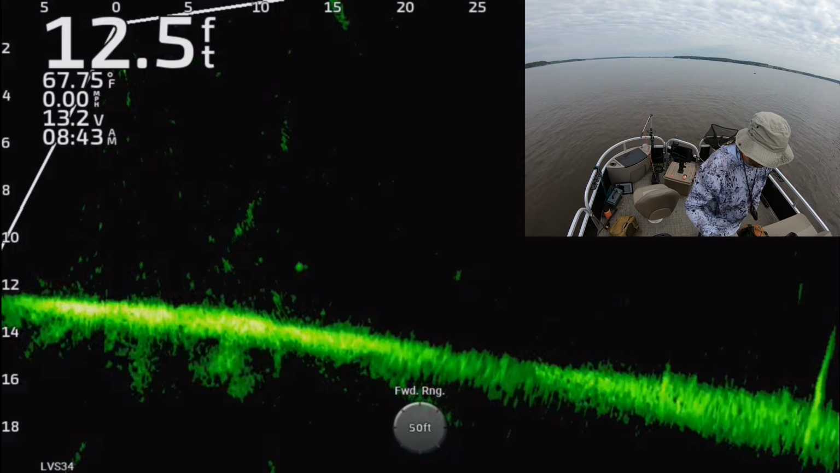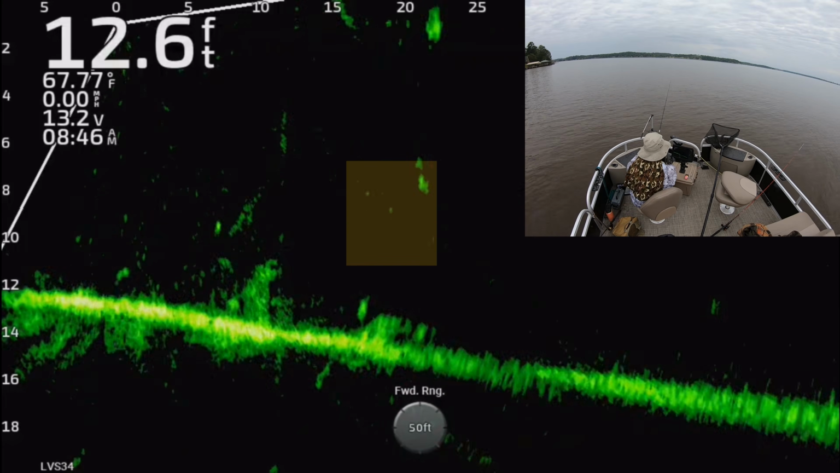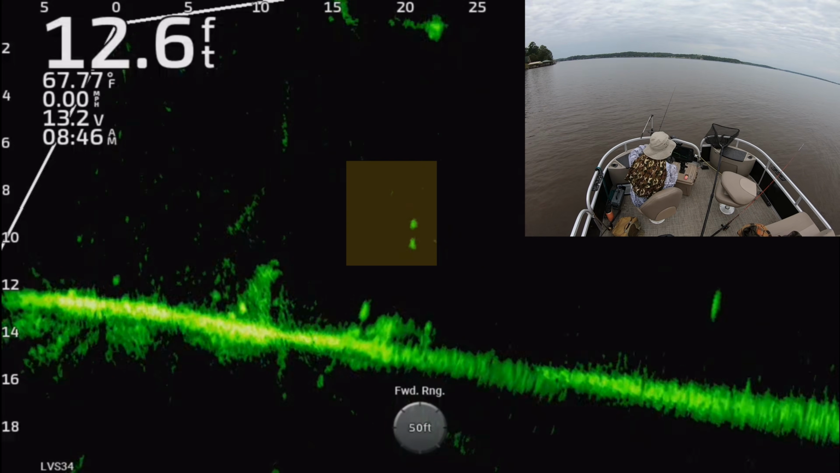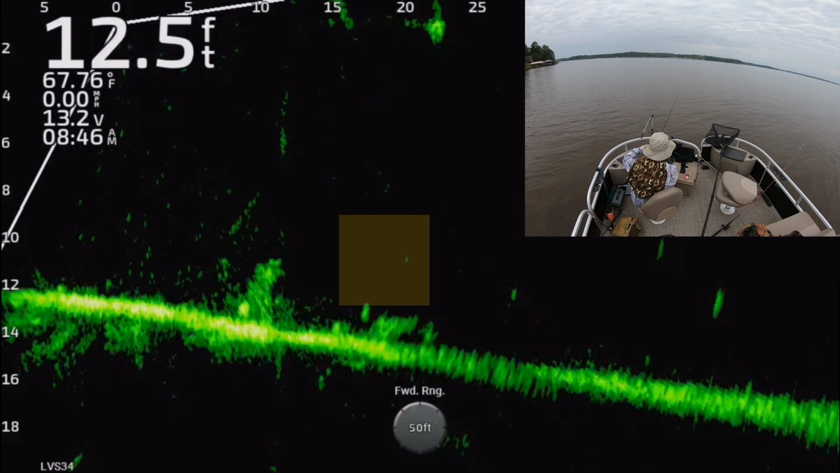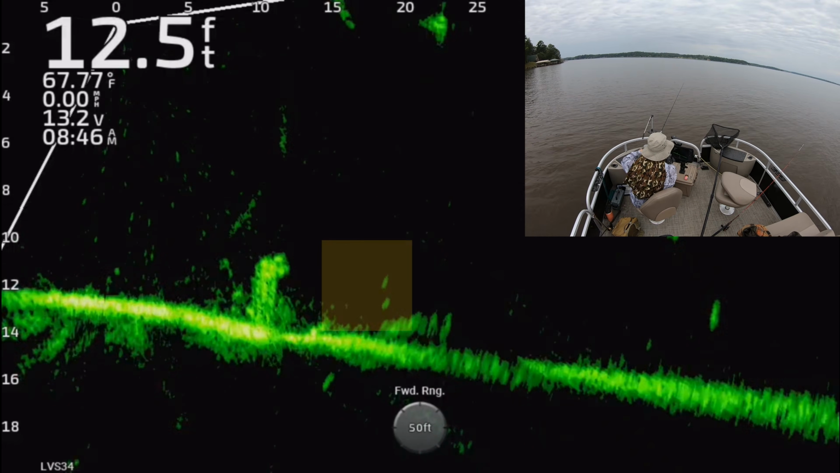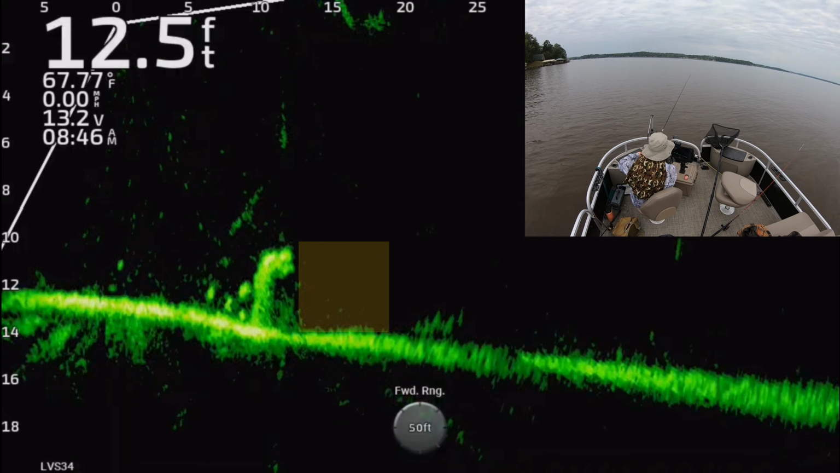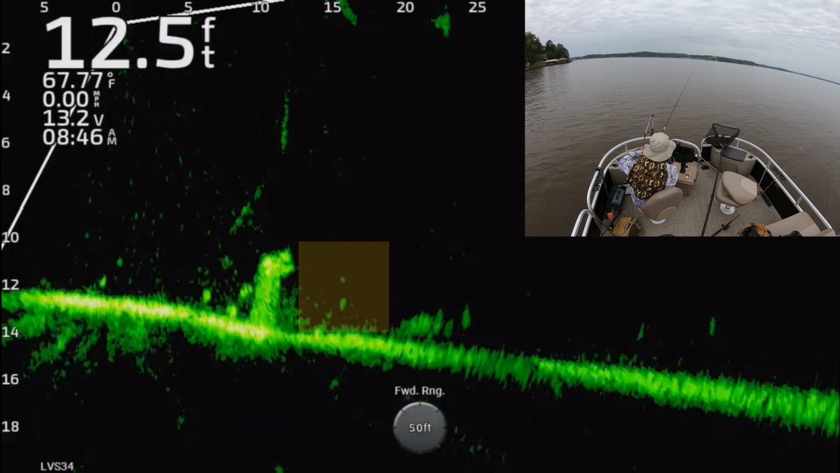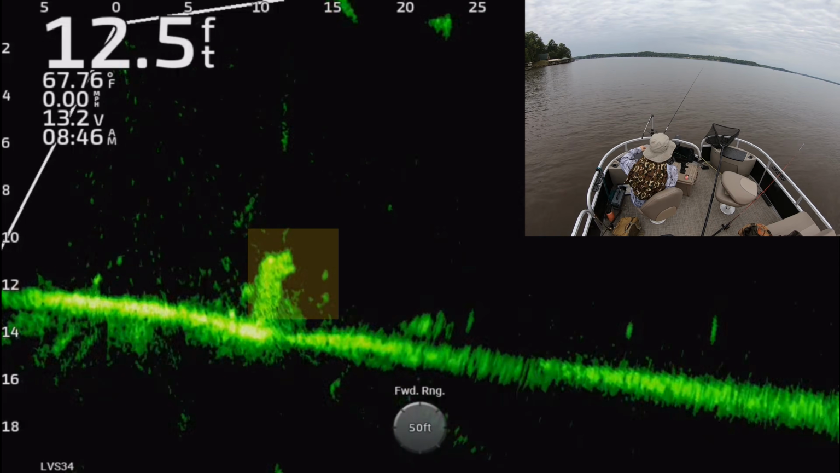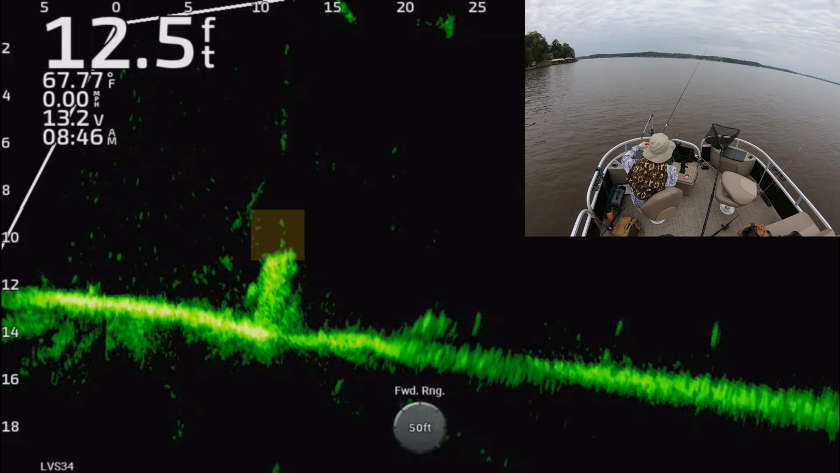And that's a good crappie. But there were a lot more all around it. Look, you can see them kind of milling around outside of it and under it. And so I kept casting around this thing. I pulled a lot of fish off this structure right here that were around it. And again, you see that transducer pole just bumping around. That's me with my foot just kind of rolling it on this little gadget I made.